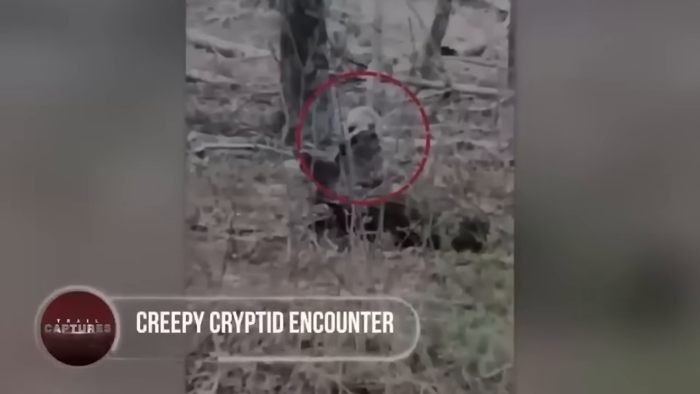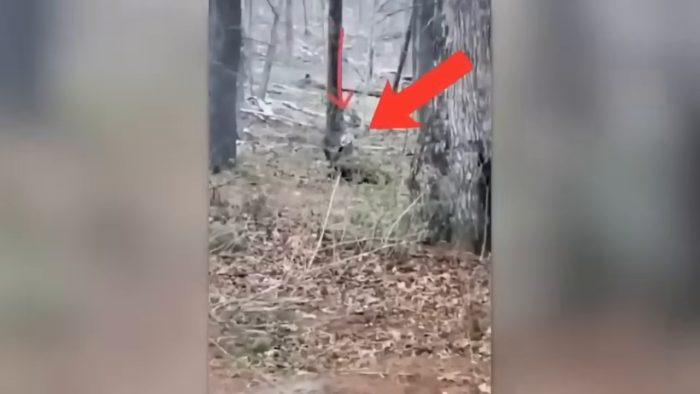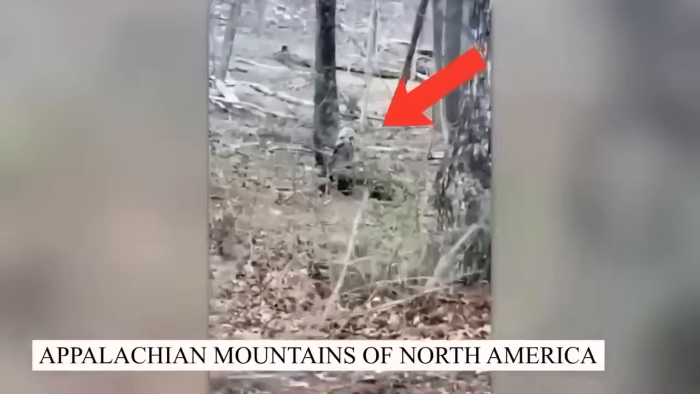Creepy cryptid encounter. Is this a bird of some kind or just a horribly looking rodent? While out for an adventure, a tourist encountered a creepy looking animal that was hiding behind a dried up tree trunk in the Appalachian Mountains of North America. Its face looked as if it were deformed, with something like a beak on the face. The intentions of this animal were unclear, as it never moved much besides keeping its eyes locked onto the recorder. With the behavior as such, the tourist described it as an unrecognizable animal that was later pronounced to be a cryptid.